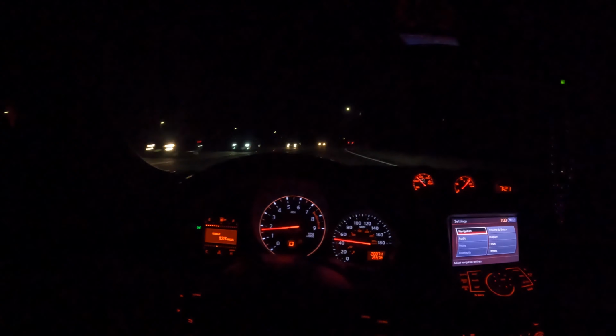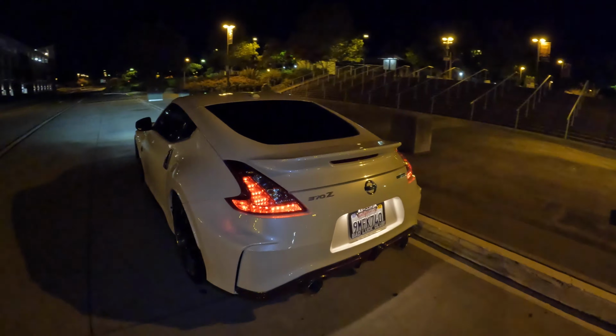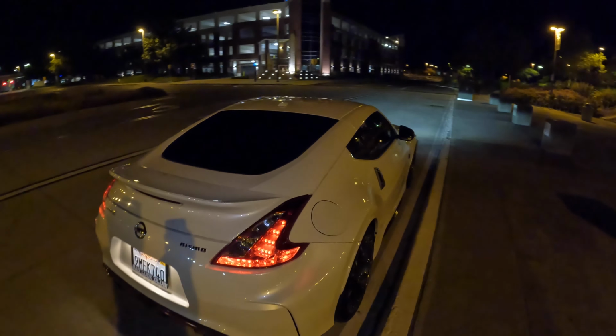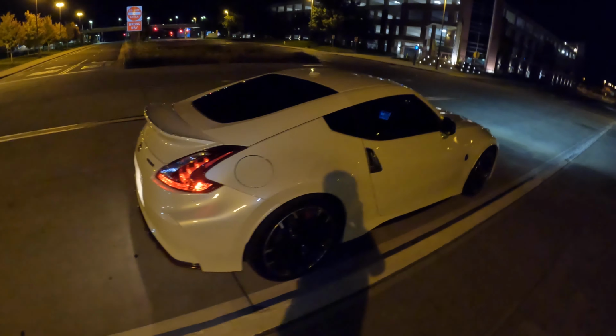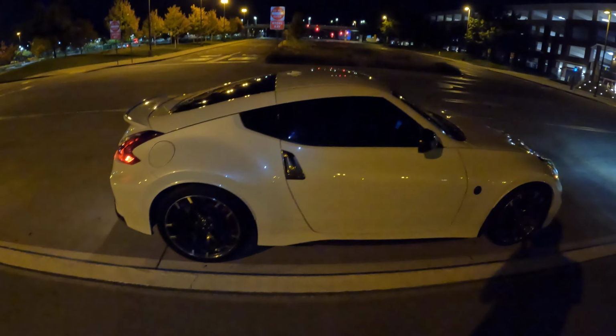But I'm gonna stop somewhere real quick just so I can give you guys a little walk around of the car, just because I don't think I've really done one with this one since we got it. So I'll go ahead and park somewhere with some good lighting. Alright y'all, so here's the whip. This thing looks so nice at night. I mean in the day too, but this thing just looks crazy right now at night. Looks so mean.